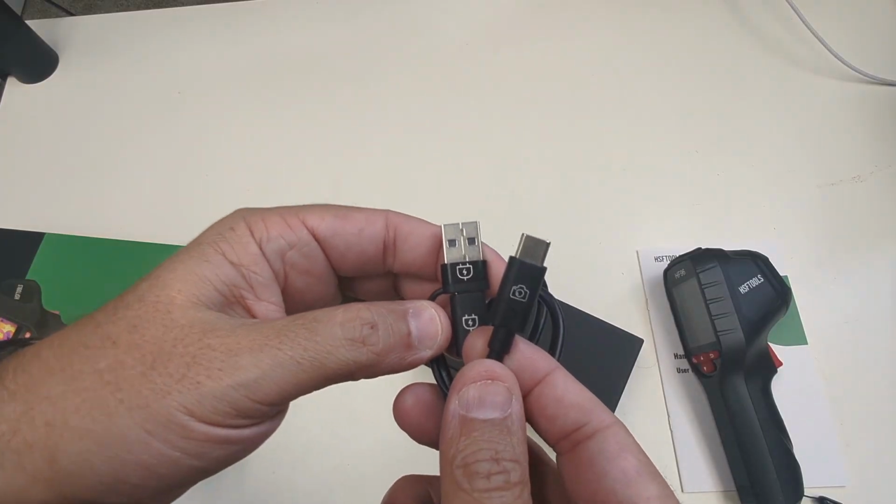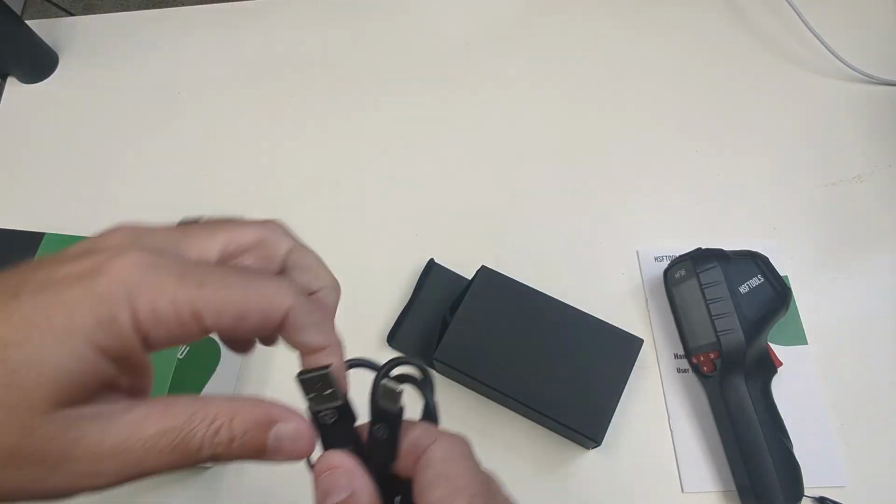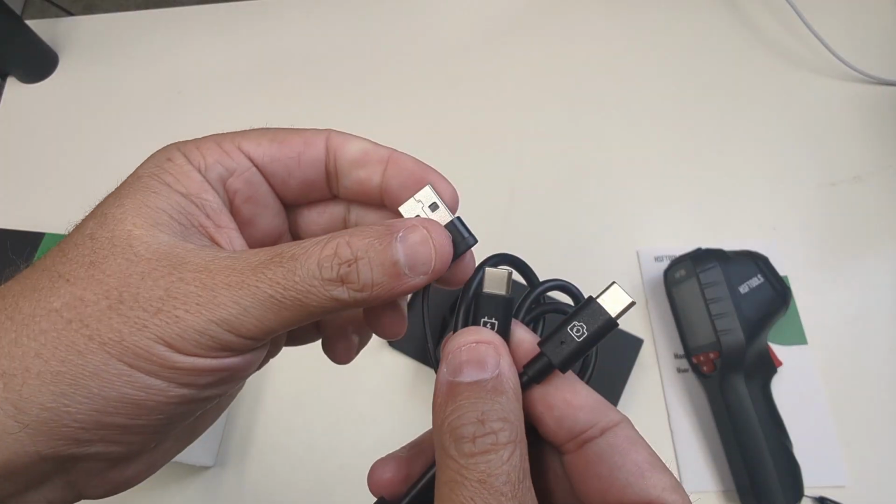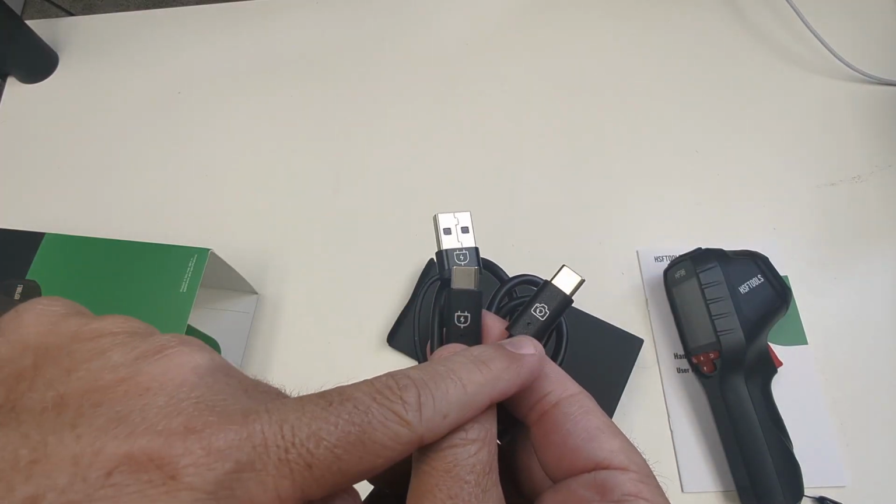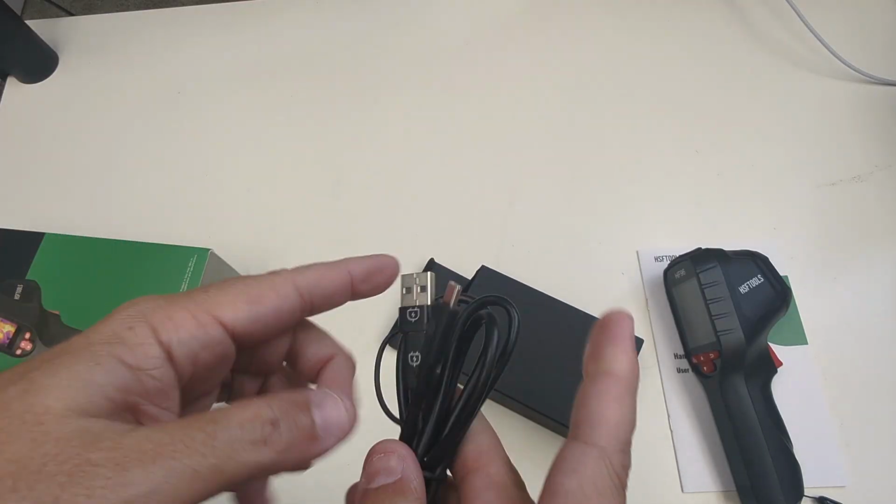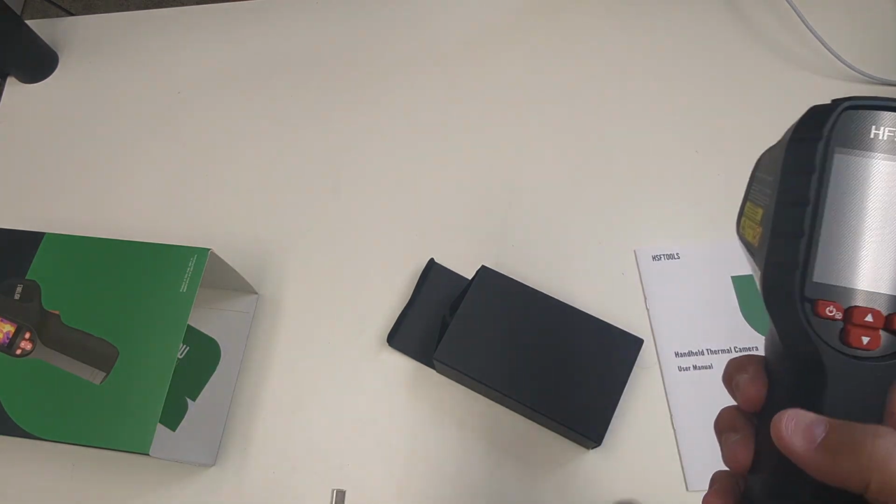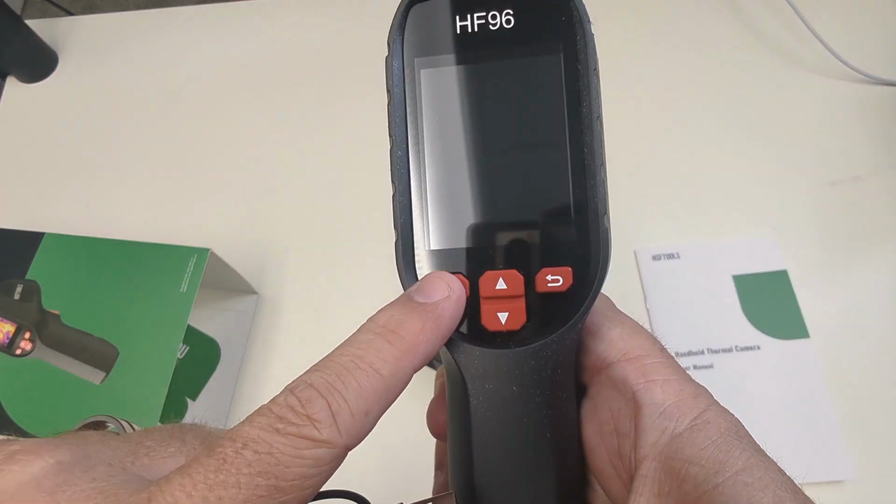Again, you have a USB to USB-C cable, or I like this, the way that they've done this is this little cap comes off it. You can do USB-C to USB-C or USB to USB-C. So this is how you would charge this. So let's see if it has a charge. You've got your power on button right here.